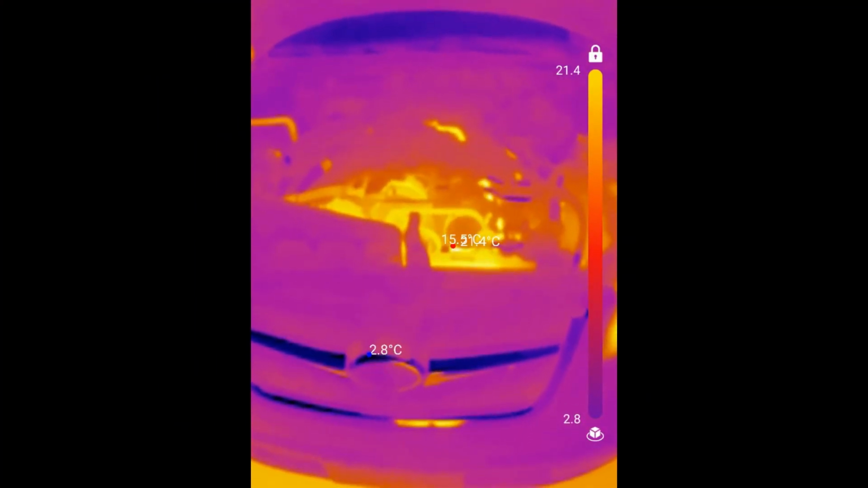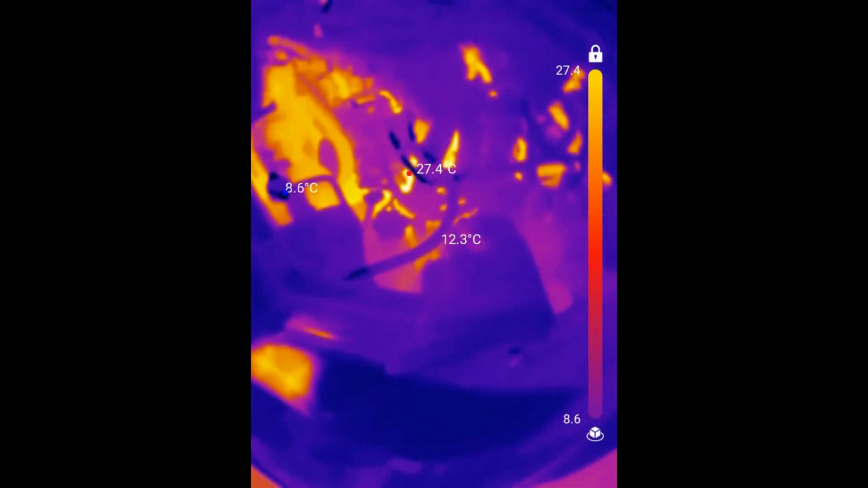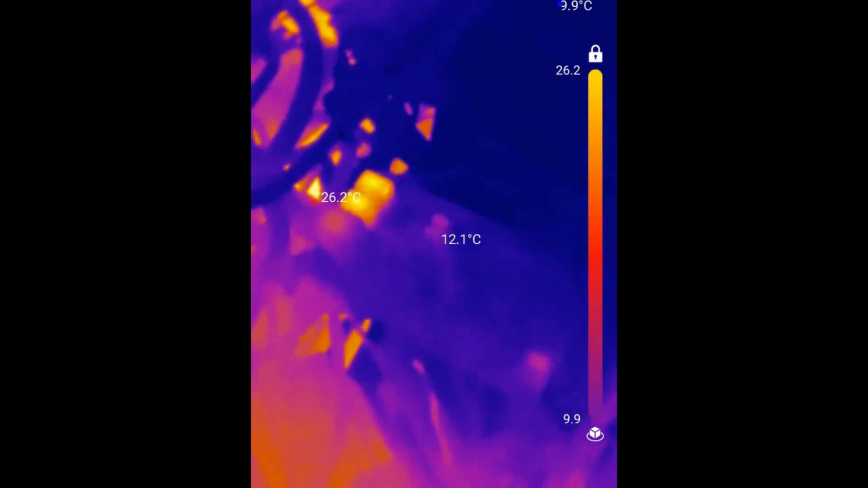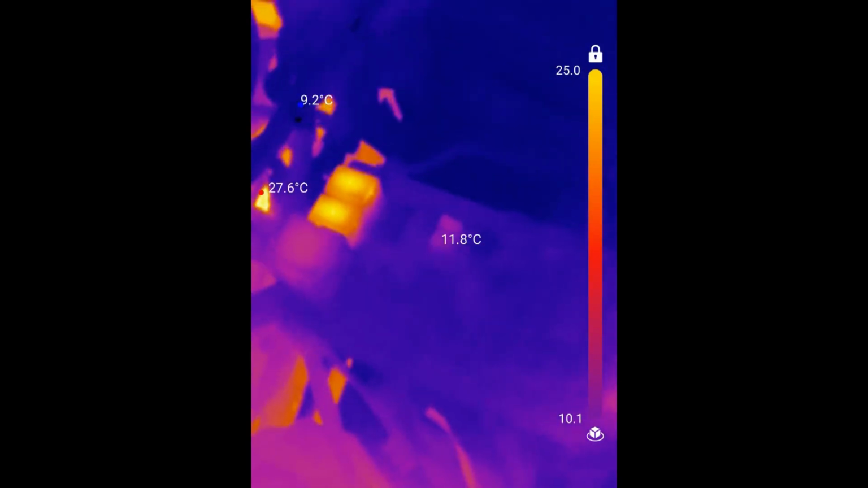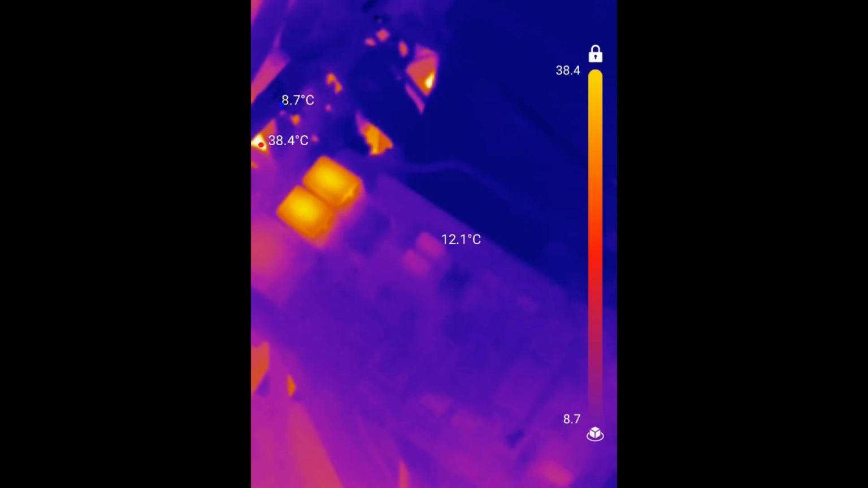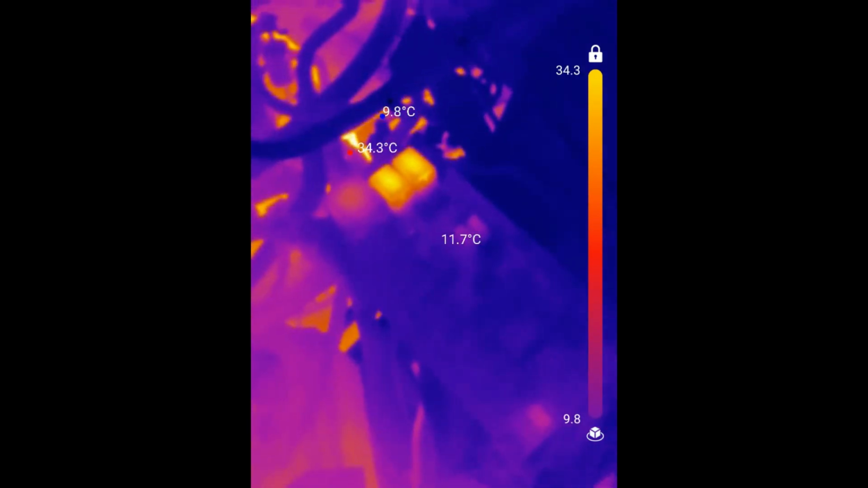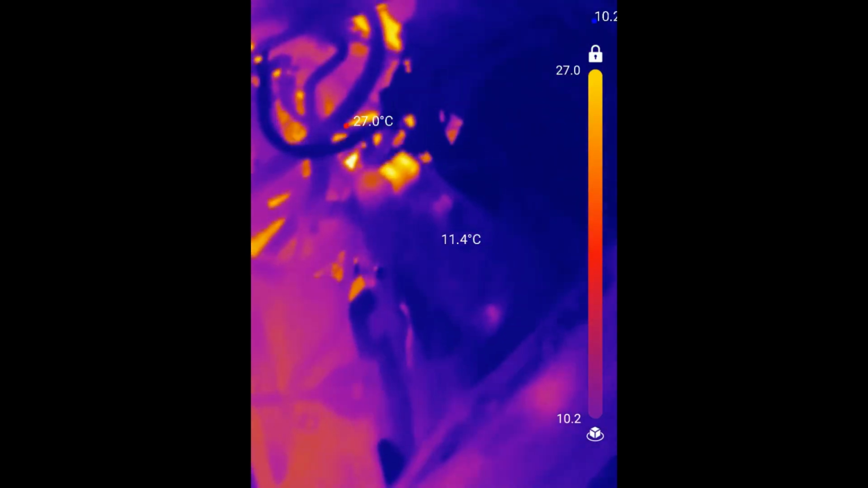Okay, and here we have an H6 engine working in the morning. It's pretty cold, chilly. This is a fuse box. Let me move away a little. You can see two big relays that are heating up, and these two. I bet one of them, this one, yeah. This one's getting hot, and this one is responsible for a fuel pump.